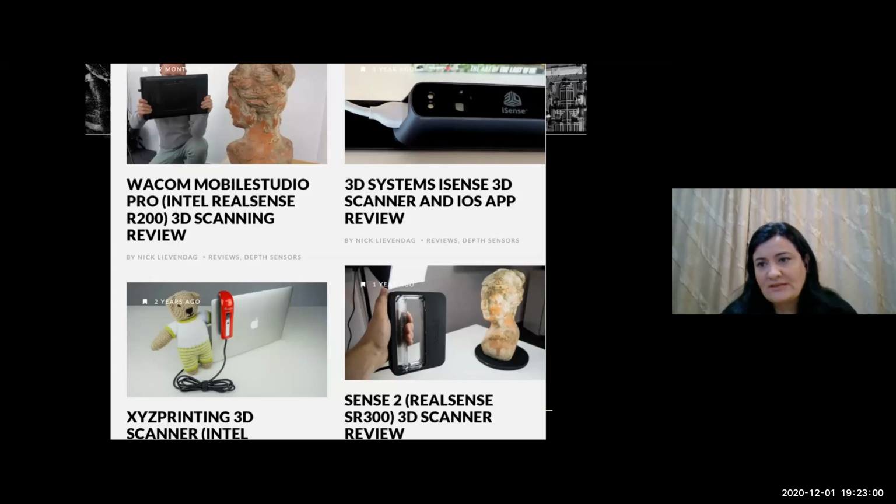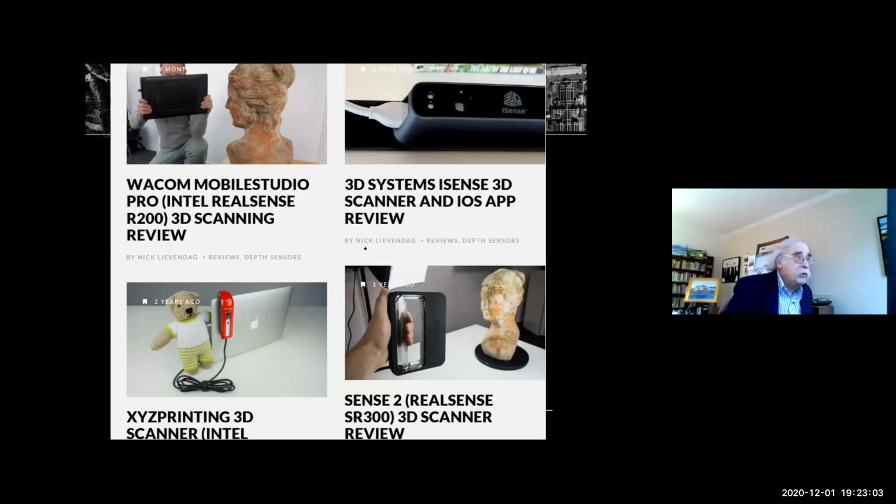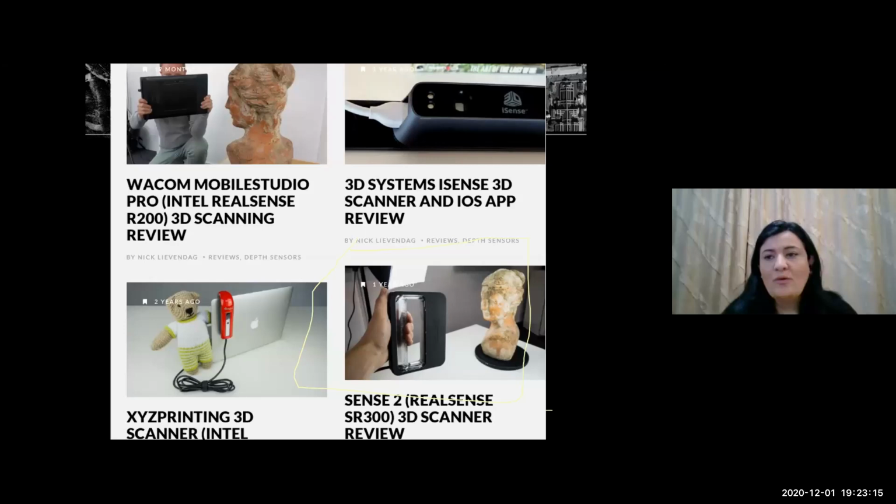For those of you in archaeology, these kinds of hand scanners would be very useful for just preserving artifacts.